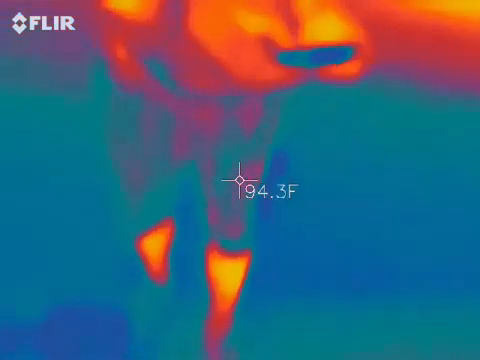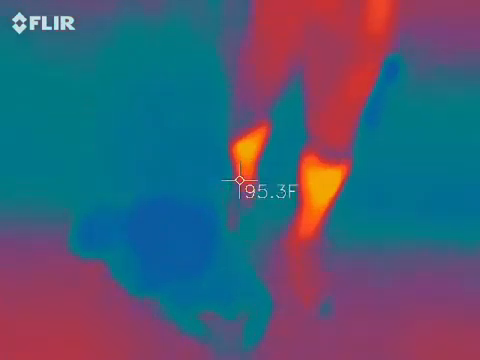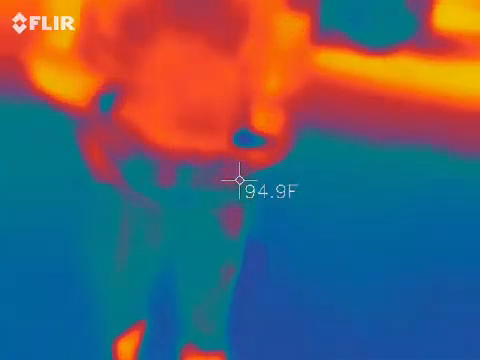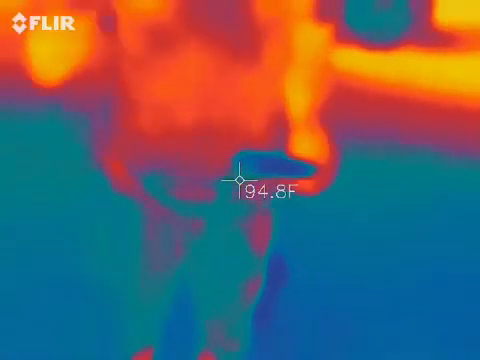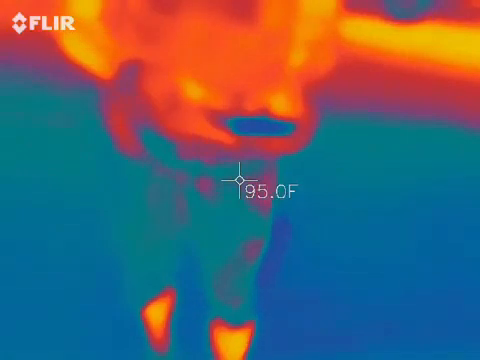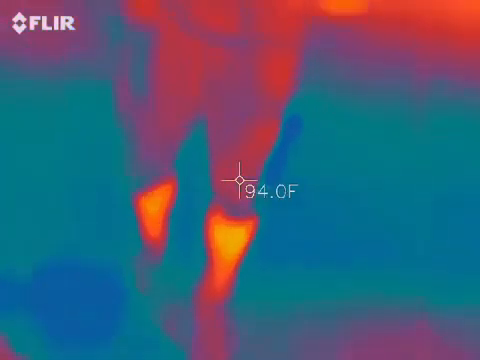Okay. It's showing up blue on his thing. What am I? Oh, yeah, because it's going to be much cooler than me. Oh, okay. That's why. Our skin temperature is going to be the warmest thing out here. Even though it's like 85 degrees out here, we're still going to be warmer than that. So we want to try to keep a person in view at all times. And we'll talk more about that at the first location.